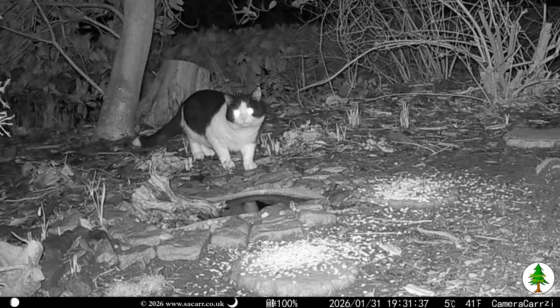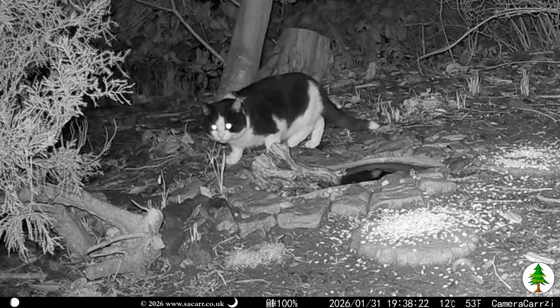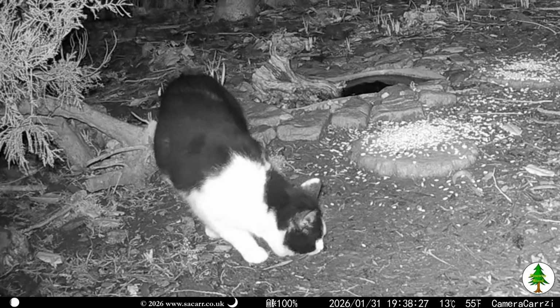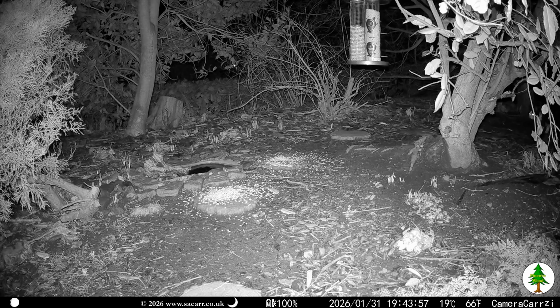Bandit stayed in the wood for around 15 minutes and left heading up the wood. He wasn't gone long before returning heading back down the wood, stopping briefly by the thorny olive tree. He was the last catch of January.